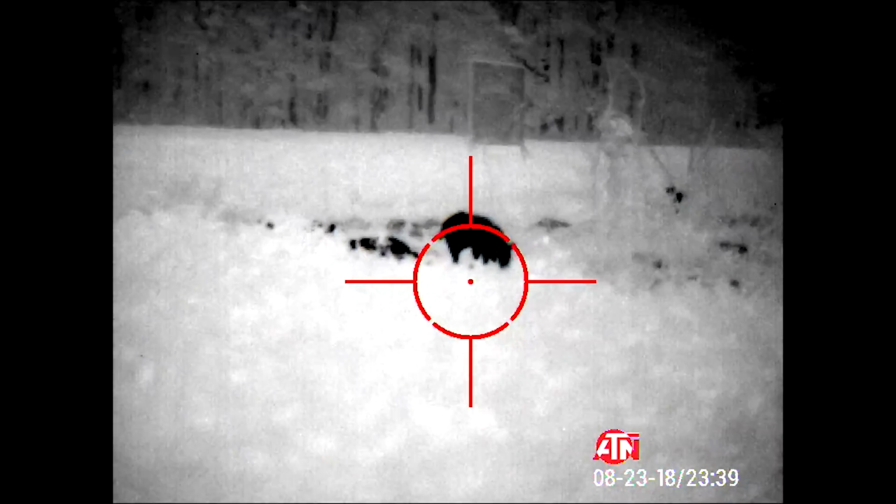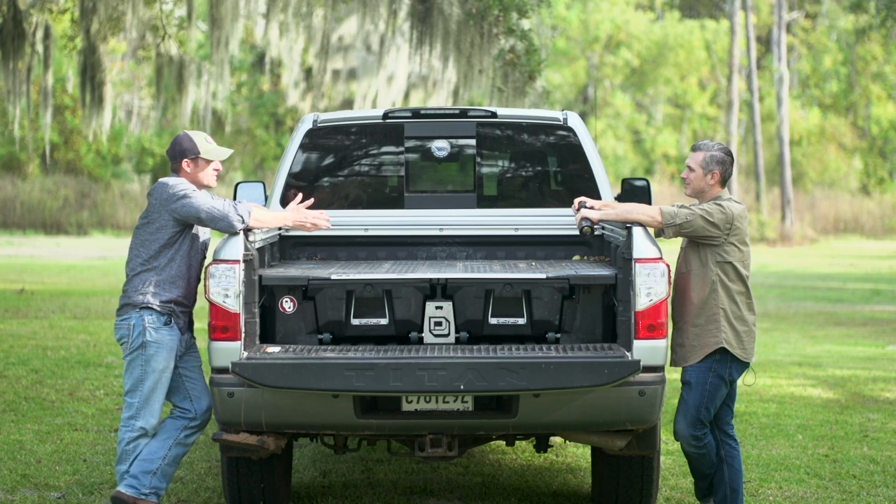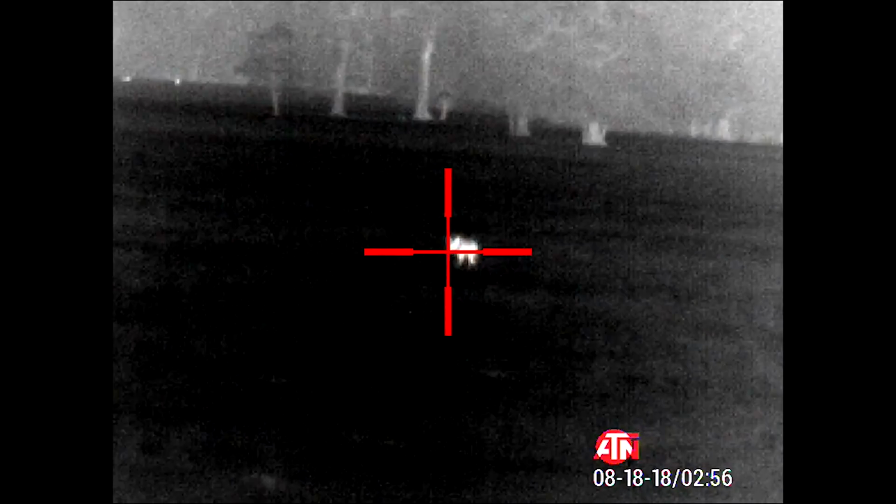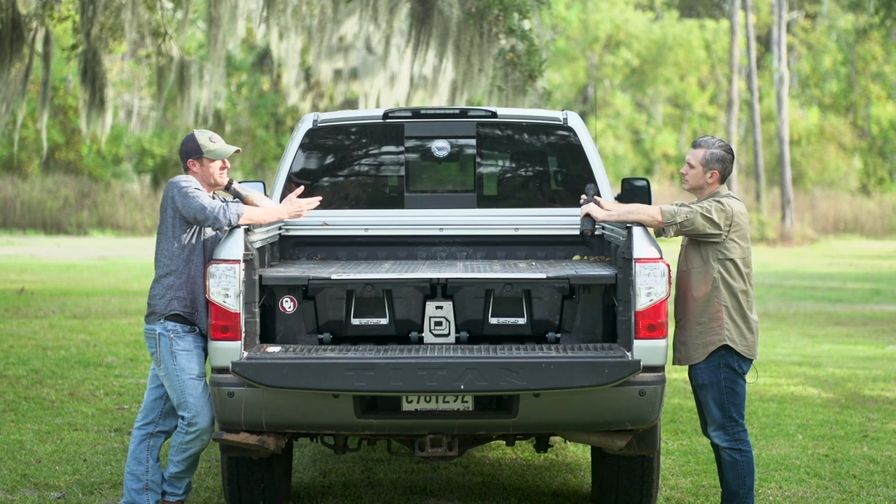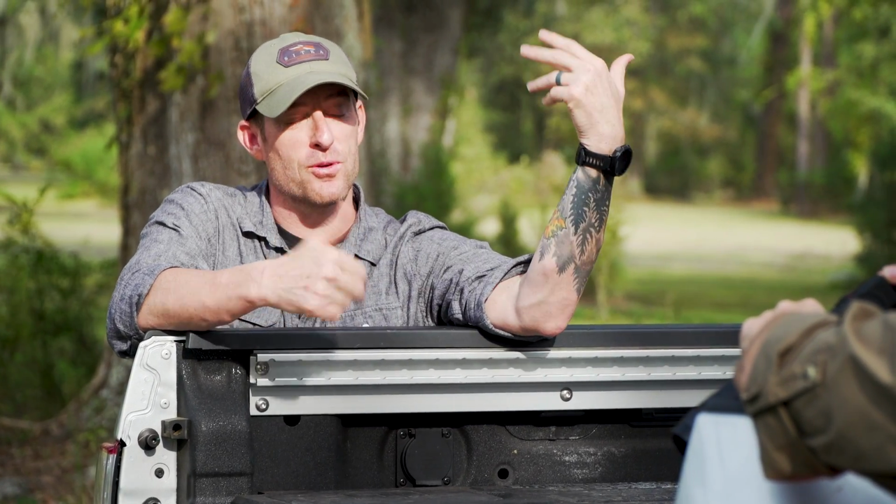No, you're not supposed to be there, and that's the whole purpose of hunting at night for these things, because that's the only time they come out. And there's no better way to hunt them at night than having thermal or night vision. It's just a game changer. Yeah, and that's what makes night hunting so fun, is because, man, anyone could do it. I mean, if a fool like me could do it, hell, anybody could do it.